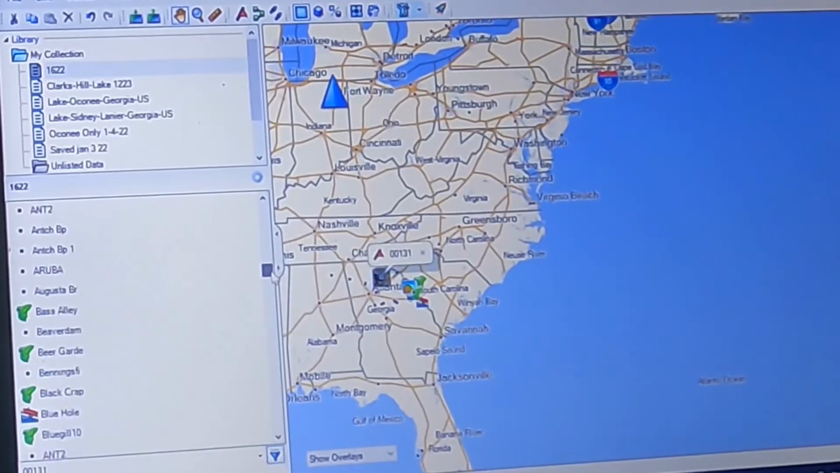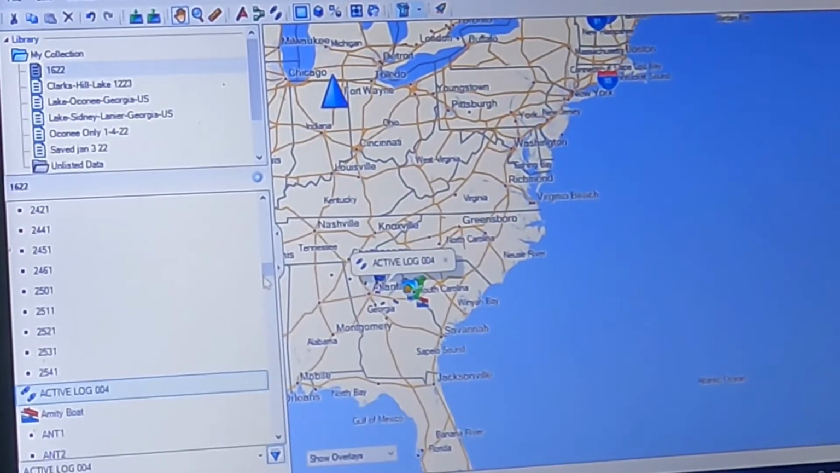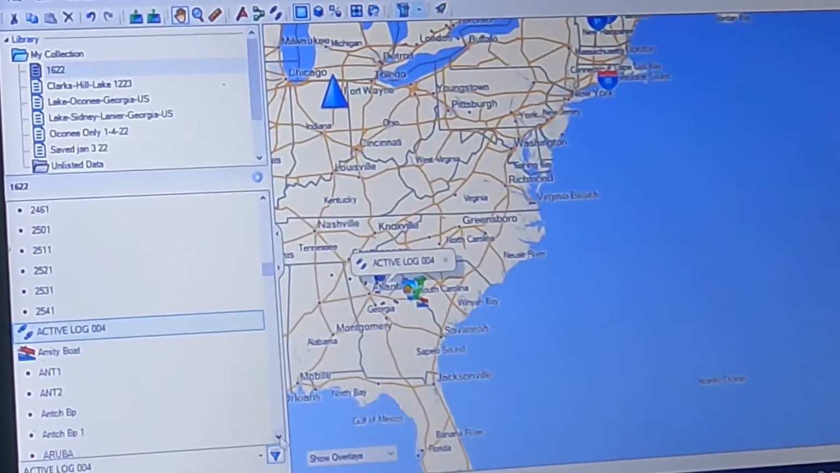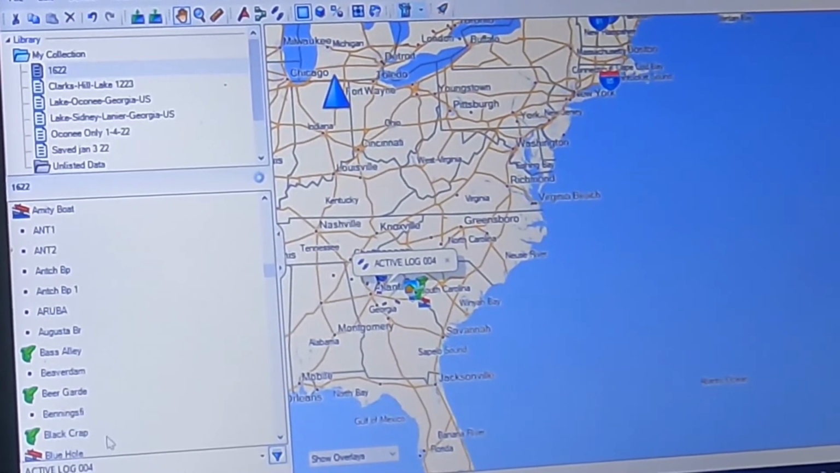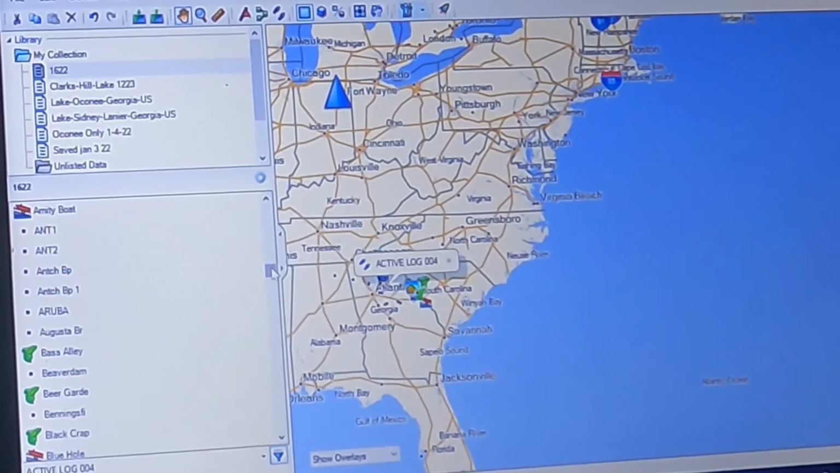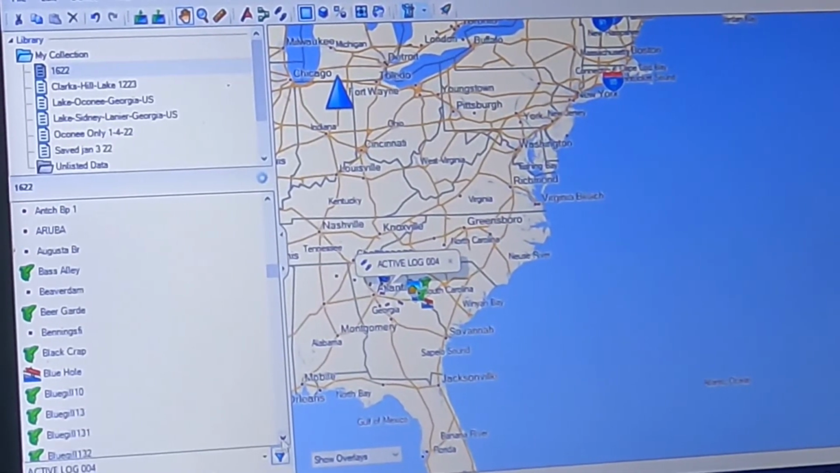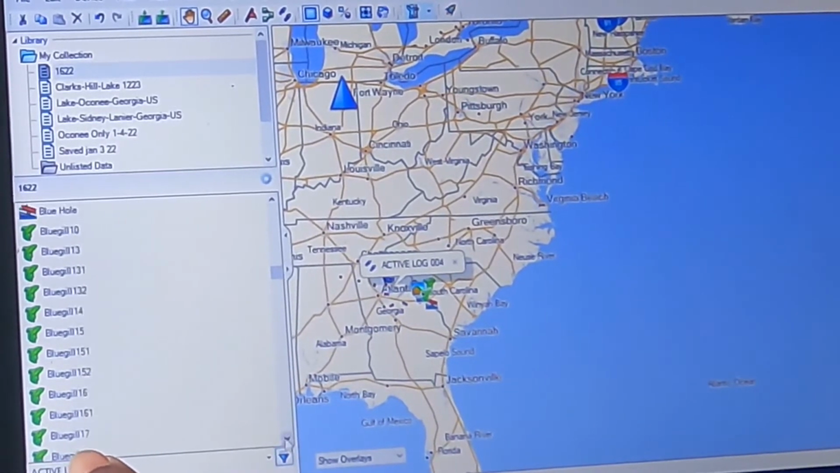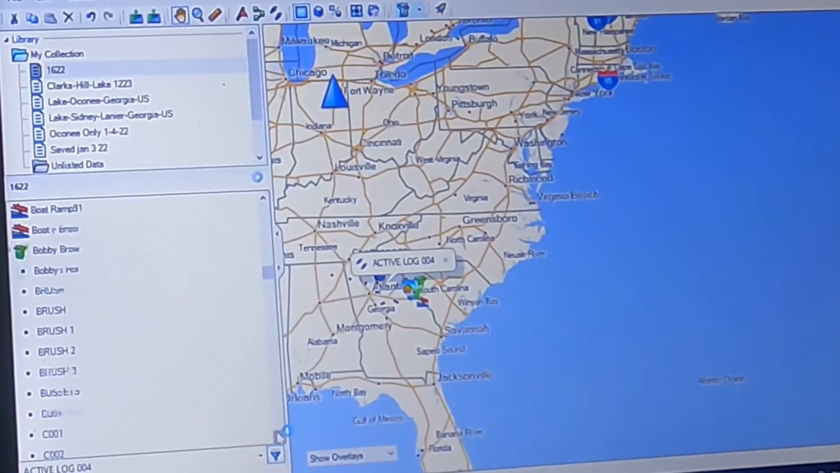Right now, I just know off the top of my head that this waypoint and all of these waypoints that are down in this area here are not Oconee waypoints. So I'm just going to grab all of these waypoints. Let me scroll down some more. I can see all of these are not. See, these say bluegill. I know those are on Clark Hill. Boat ramps, that's not Oconee, that's on Clark Hill. Bobby something, brush. Those brush piles might be.